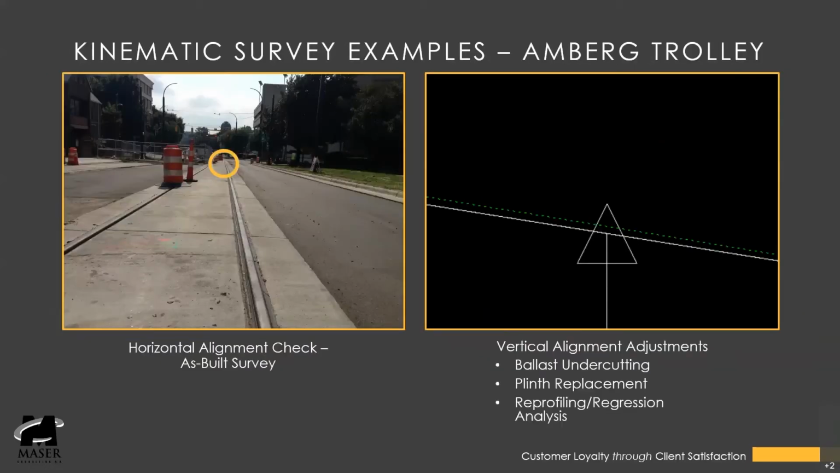Here are some examples where we can use the AMBERG trolley. If you see on the left there, that's a streetcar project and there's a bit of a kink in the road. The contractor had a bad survey in the beginning that caused an issue when laying out that rail. So we came with our AMBERG trolley and resurveyed it and came up with a recommendation on how to fix it. The AMBERG trolley is much more accurate than the mobile LiDAR.